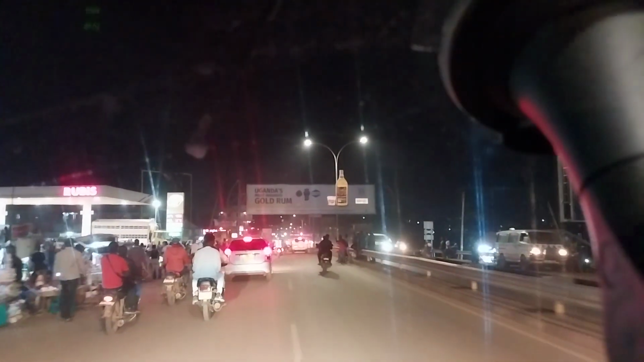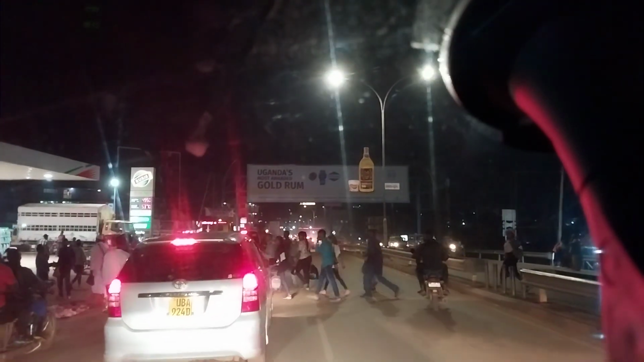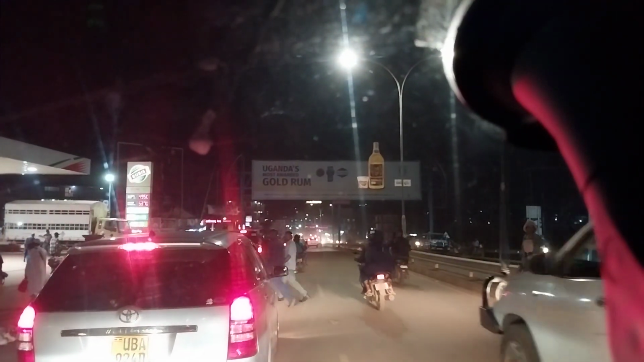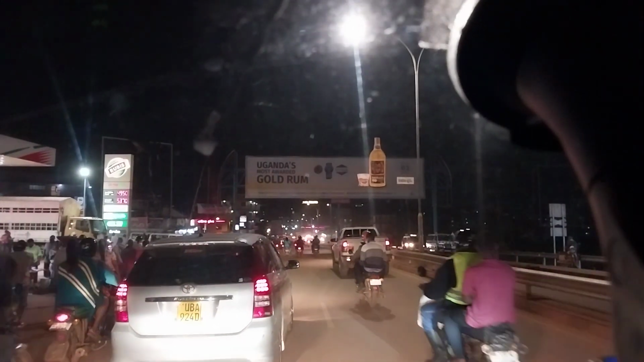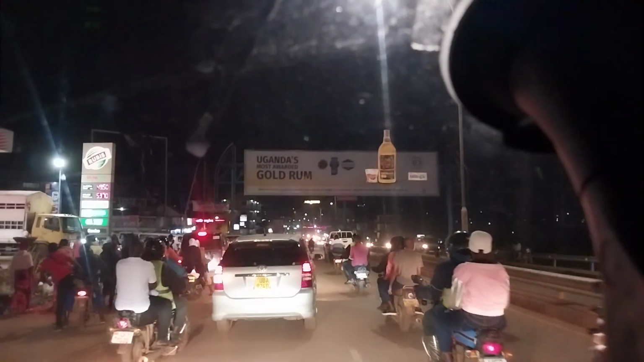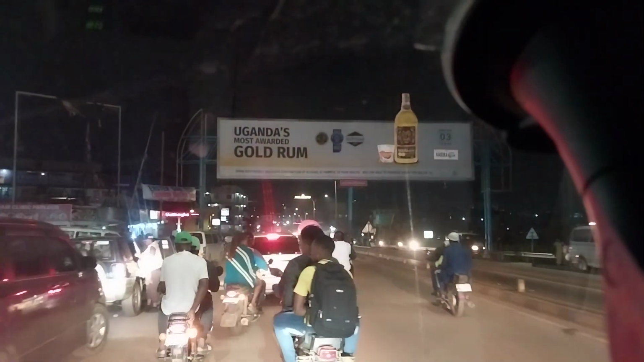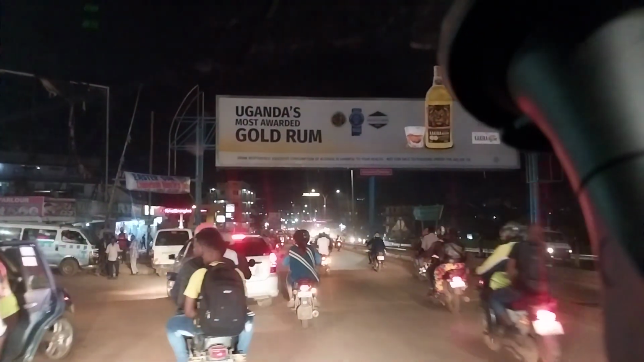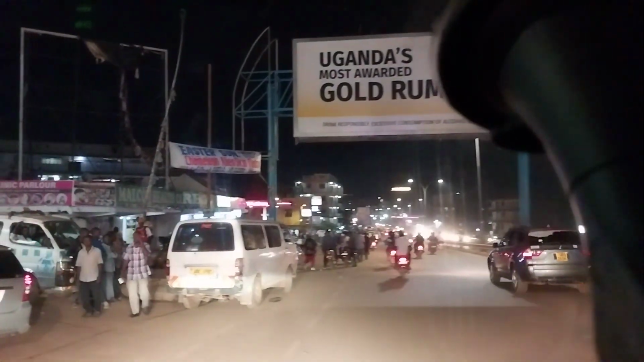So right at this Rubis, which replaced the, I think there was another fuel station, I forget the name, but we have a left turn that basically starts the SALAAMA Road section. There's also a taxi park around here.